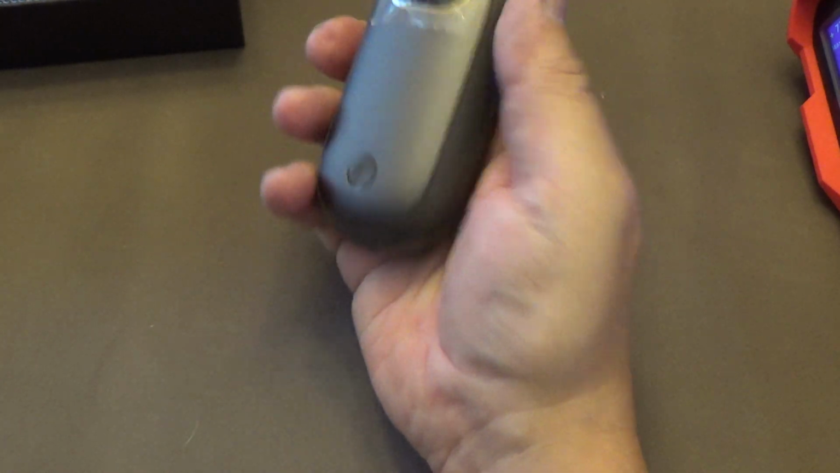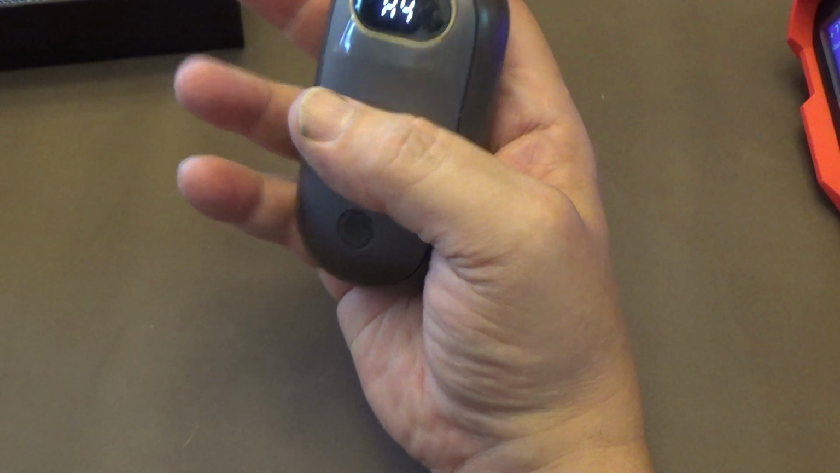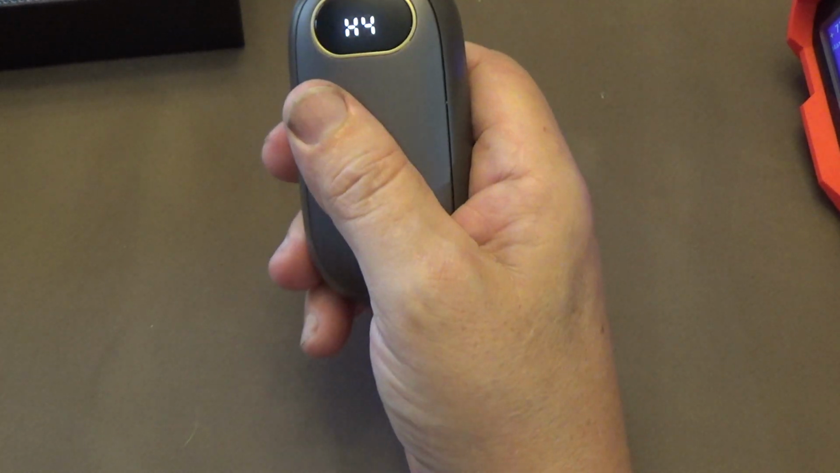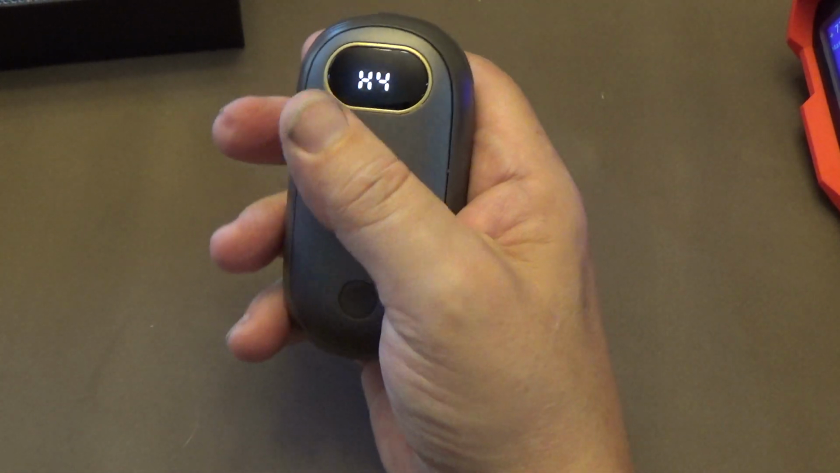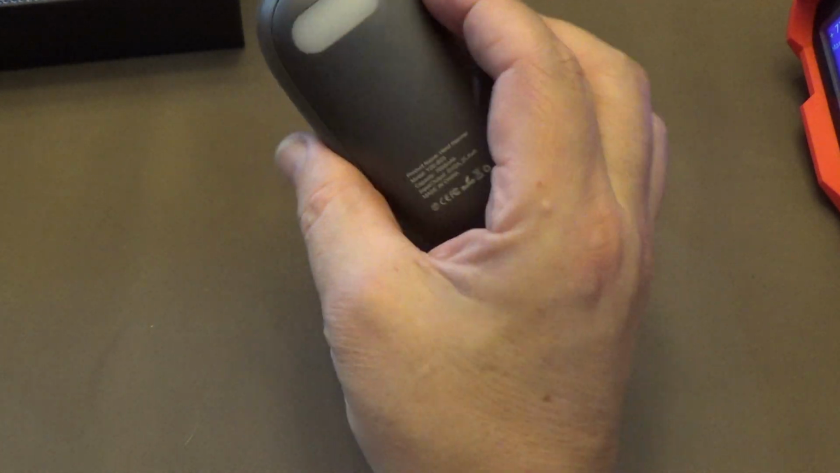If you was outside in the snow or cold and you had one of these in your pocket, that would really feel good to warm your hands back up. I guess I can go ahead and remove that. And yeah, we're going to let this set on high for a while, and we're going to see how much battery drain there is.